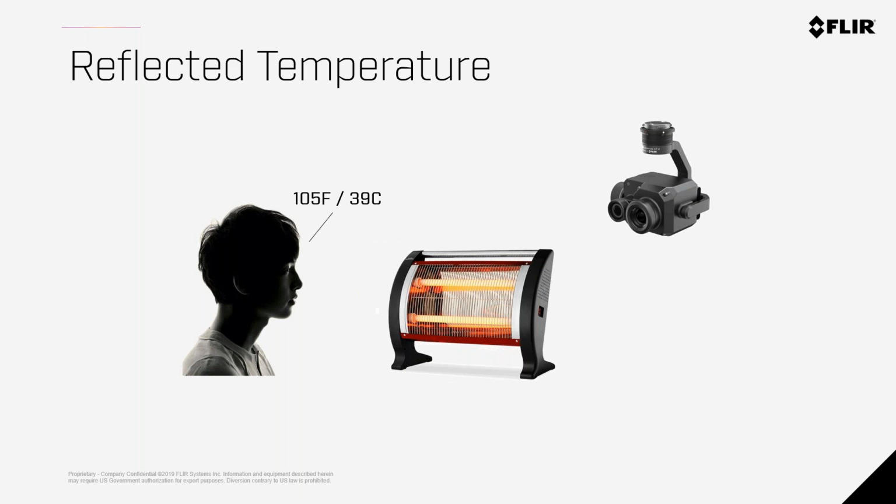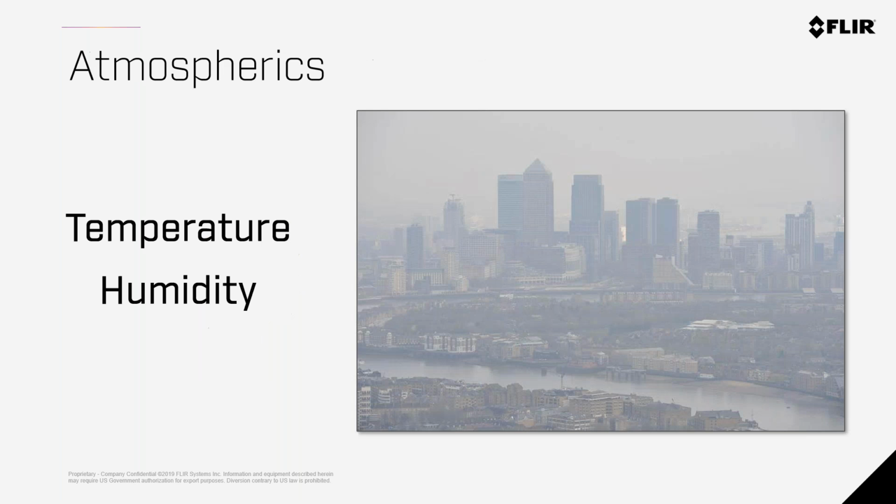When you look at a thermal imaging camera, the ZENMUSE XT2, you pull up the menu, and it's going to ask you for the emissivity of the subject you're looking at. It's going to ask what the ambient or reflected temperature is. Sometimes it's called T-reflect. You put that in as the temperature of everything else in the room or area that is impacting your ability to measure that subject. You also need to input the outside temperature at the time of measurement, and an estimation of humidity.